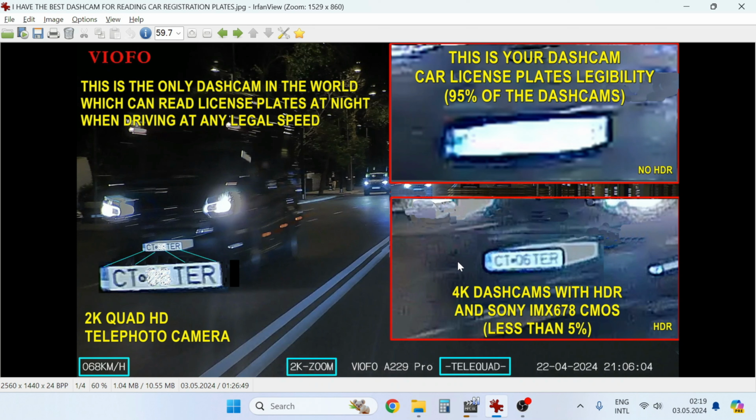And this is the main camera, the 4K dashcam camera with the best image sensor right now, which is the Sony IMX675, and also it has the HDR enabled, but such cameras are very few in the world. Maybe less than 5% of people have a camera with this image sensor.